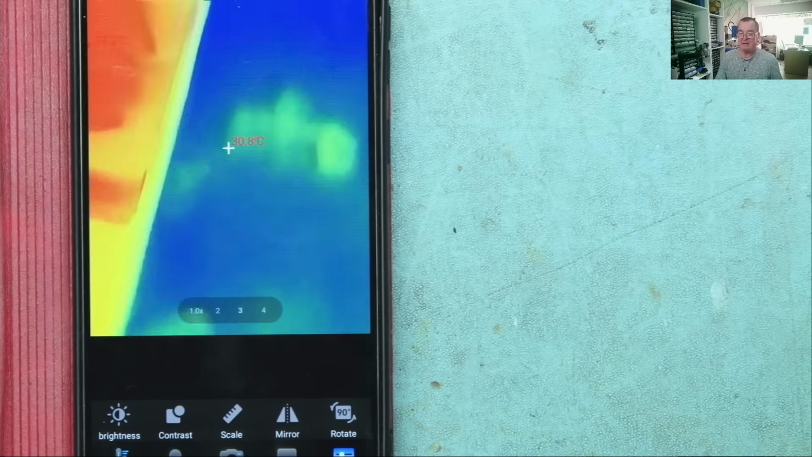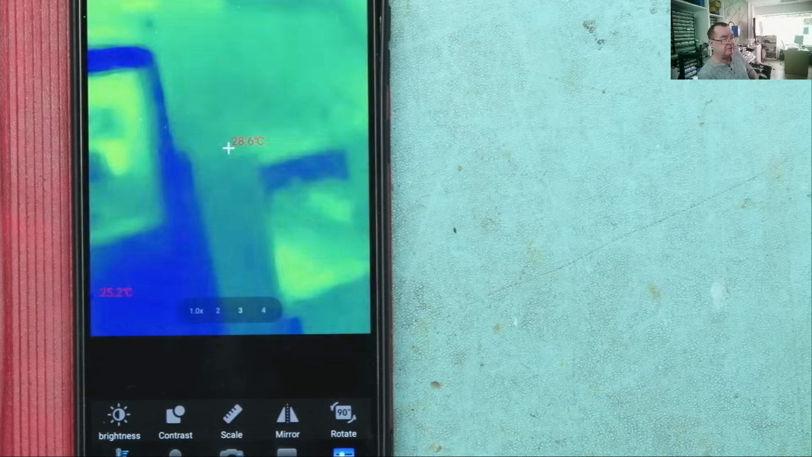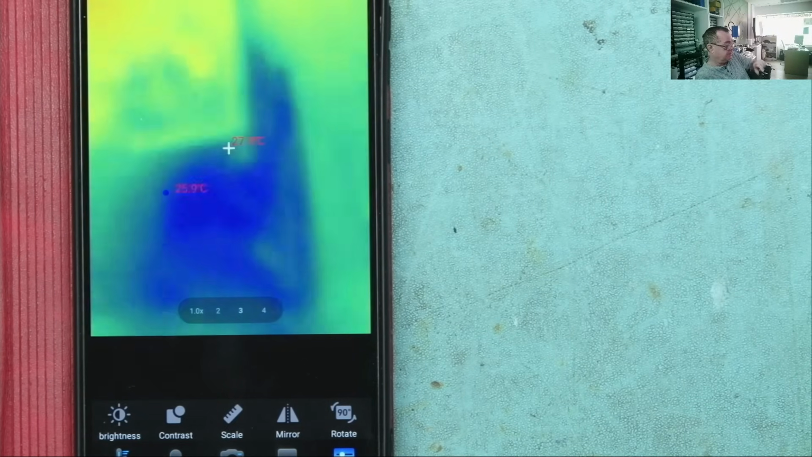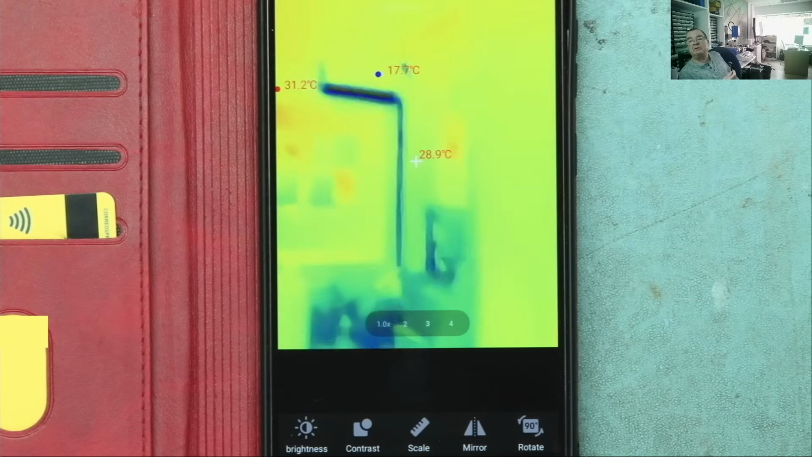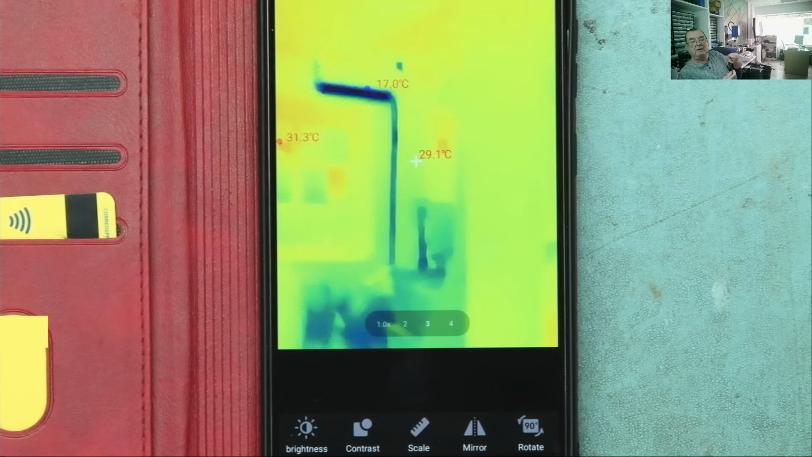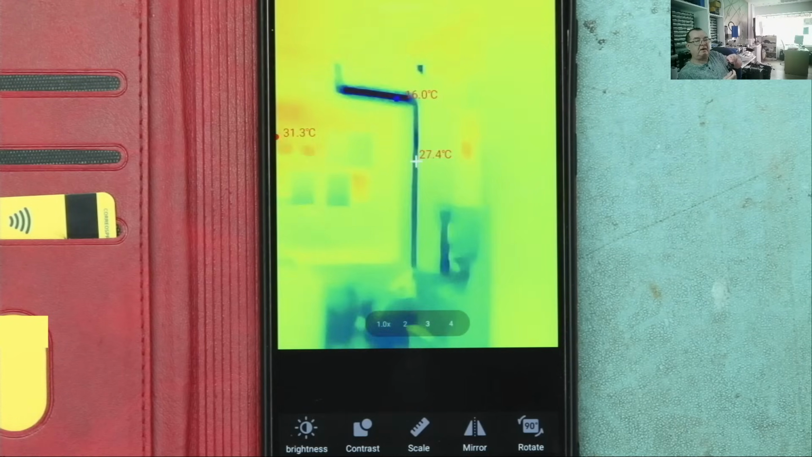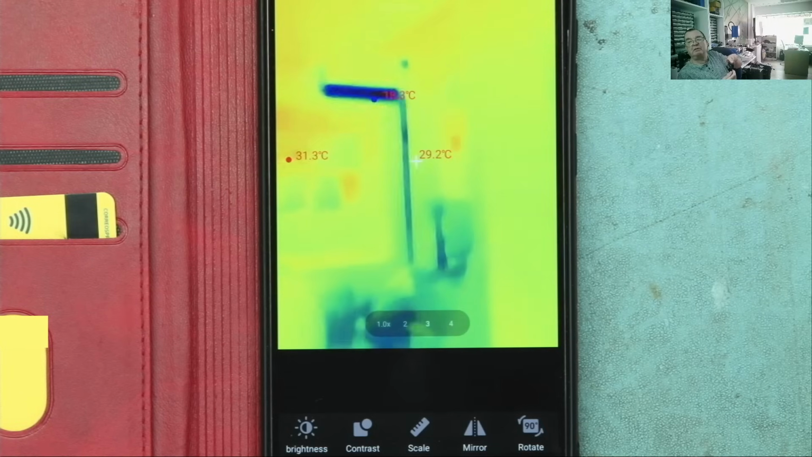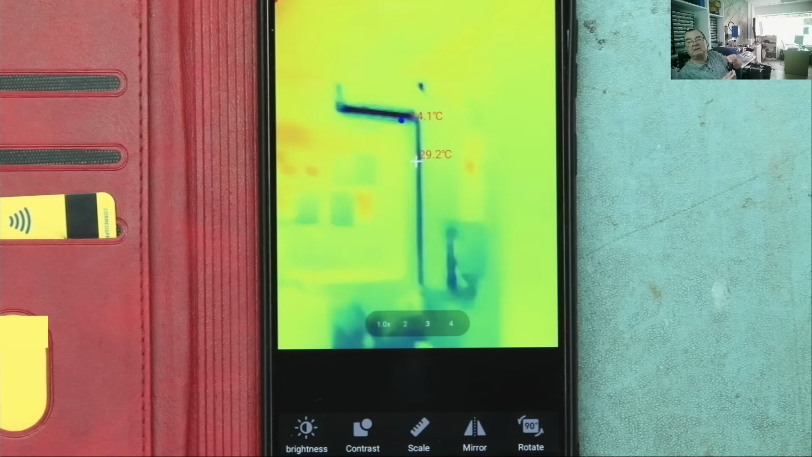I'll set the camera to a long distance focus, so you manually focus this just by turning the lens. And you can see I can adjust that very clearly. So that horizontal dark line, that is the aircon, set at about 12 degrees coming out of there. You can see that.